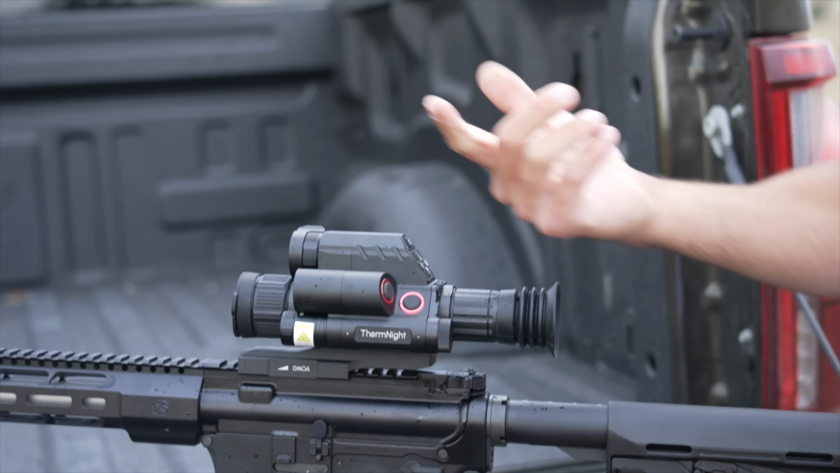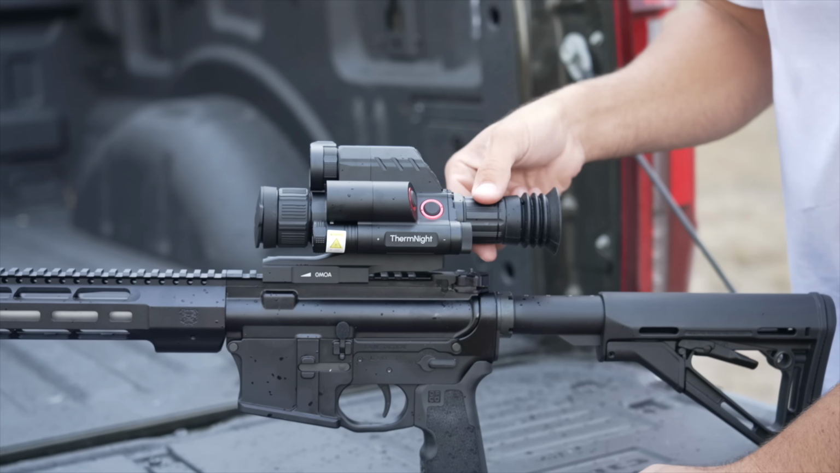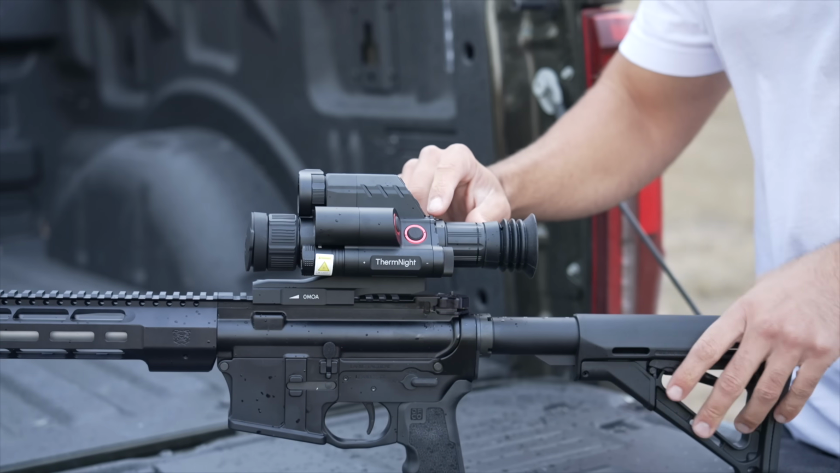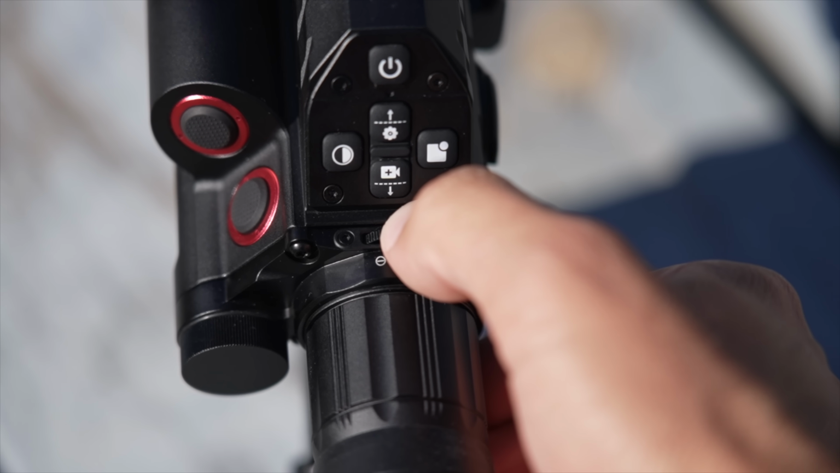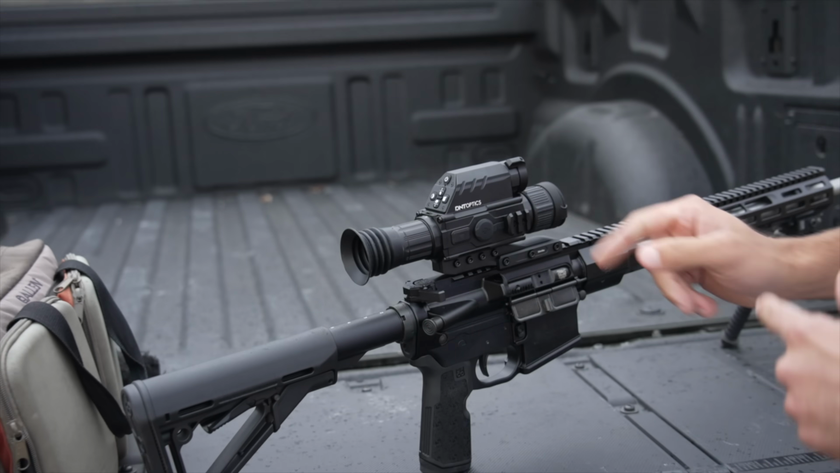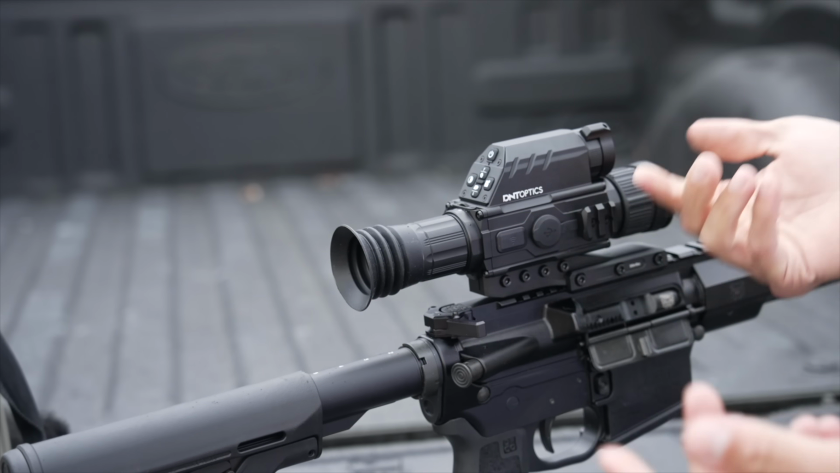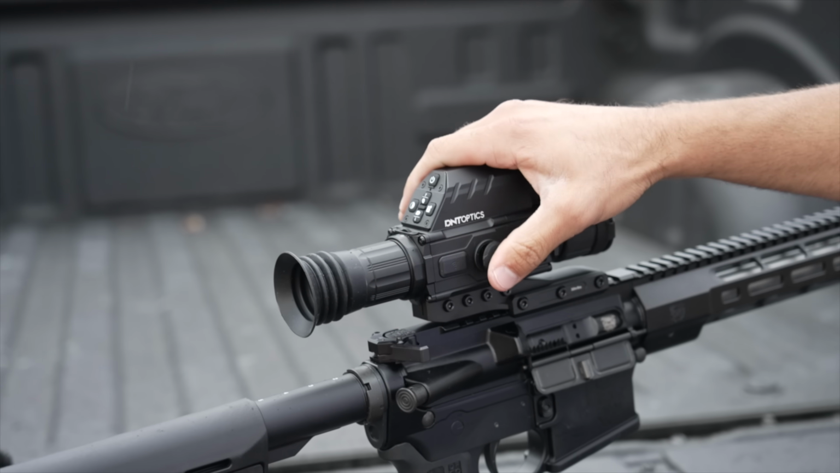This knob is how to focus the day and night. And this right here is how to focus the thermal. And then this is the ocular focus. And then this little nub right here, that plus and minus on the top, that is to zoom in and out. On the right side of it, we got a little Picatinny rail here. Not sure why. Maybe to add even more infrared light if you wanted to. And then here is how to get the video out or external power.